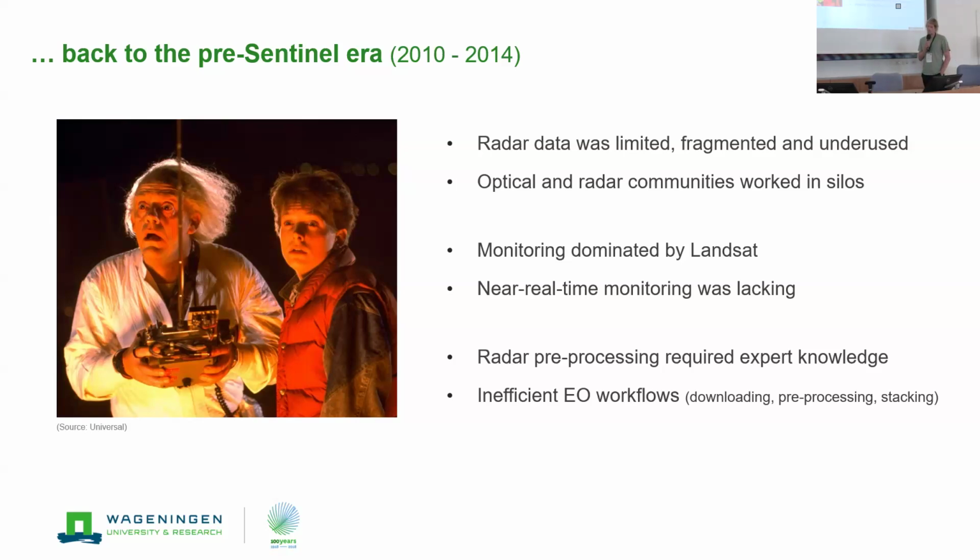Radar pre-processing also required expert knowledge, and that in combination with very inefficient Earth observation workflows led to me during my PhD and many other PhDs and researchers of my generation spending a substantial amount of time just creating an image stack that we then analyzed.